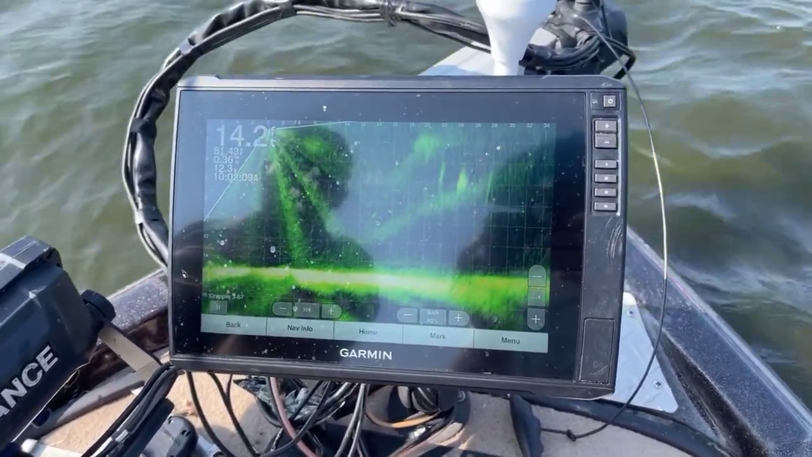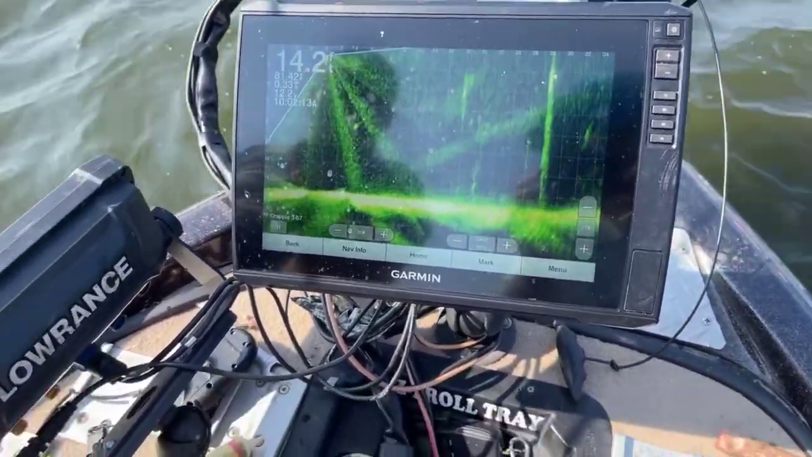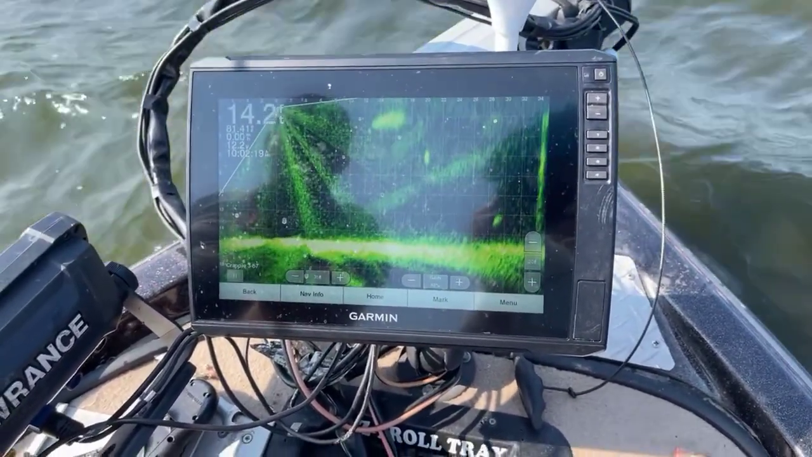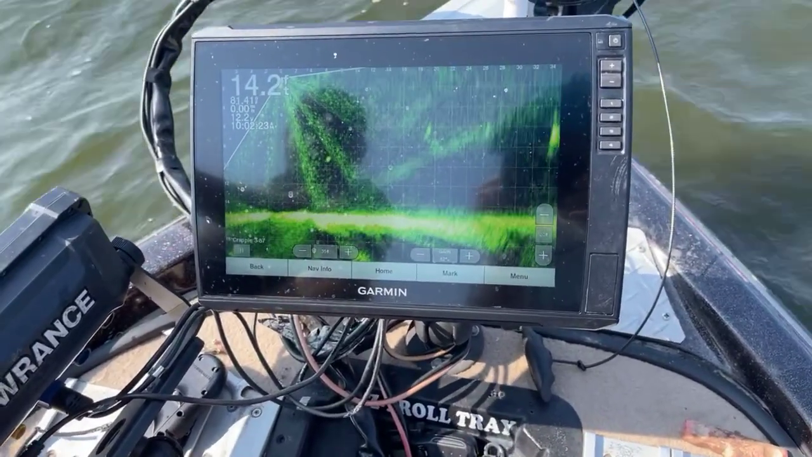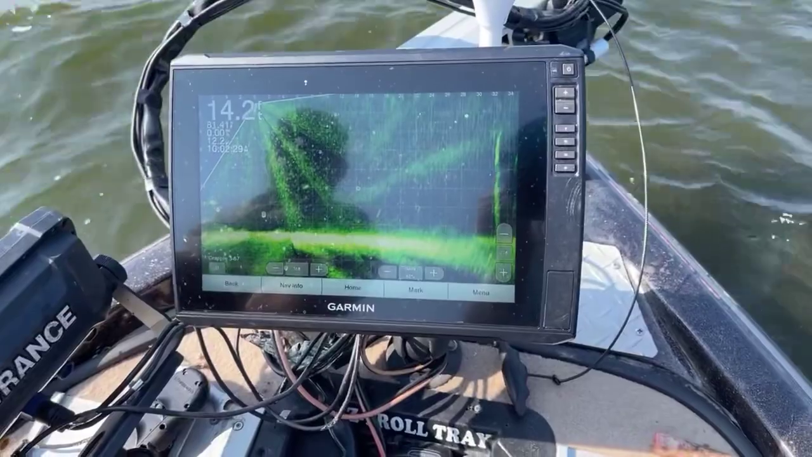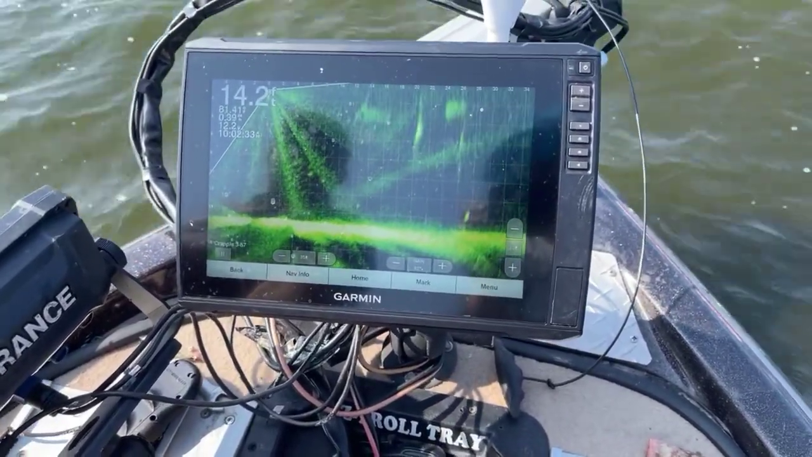Seeing so many fish still suspended this morning. There's a little suspended fish. He wasn't interested.